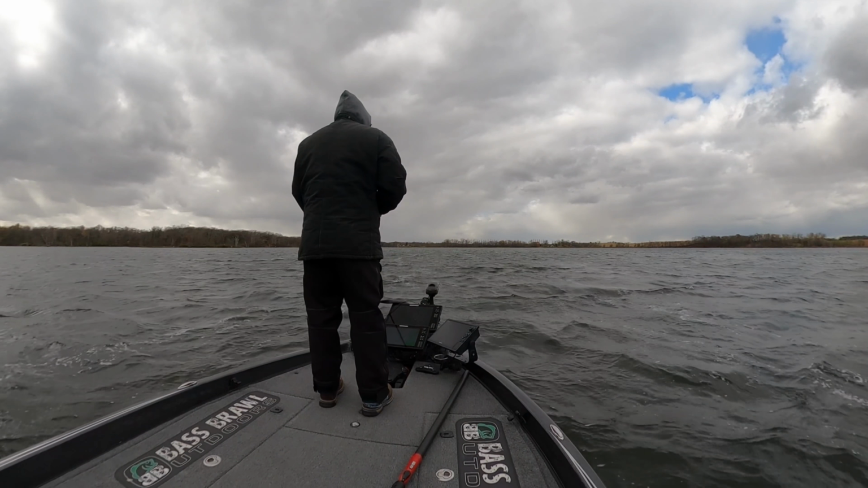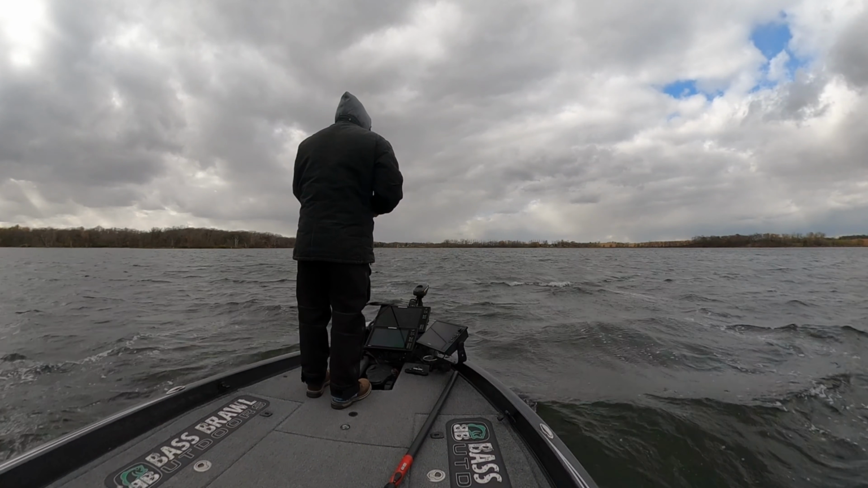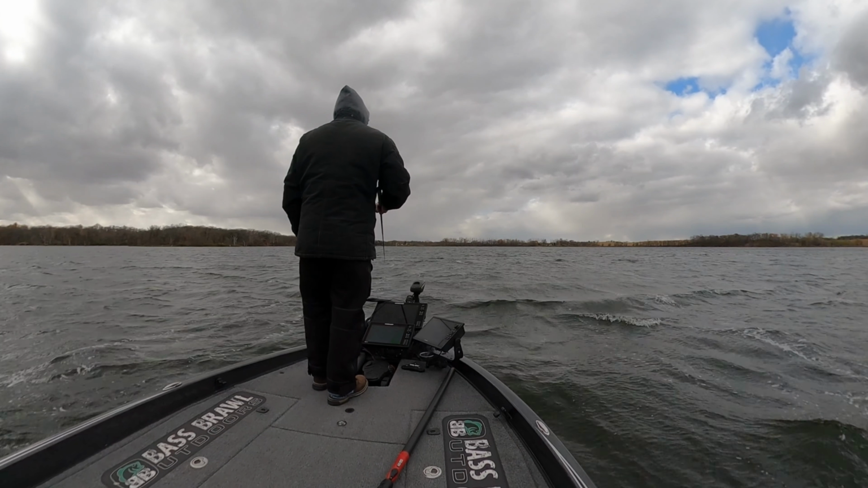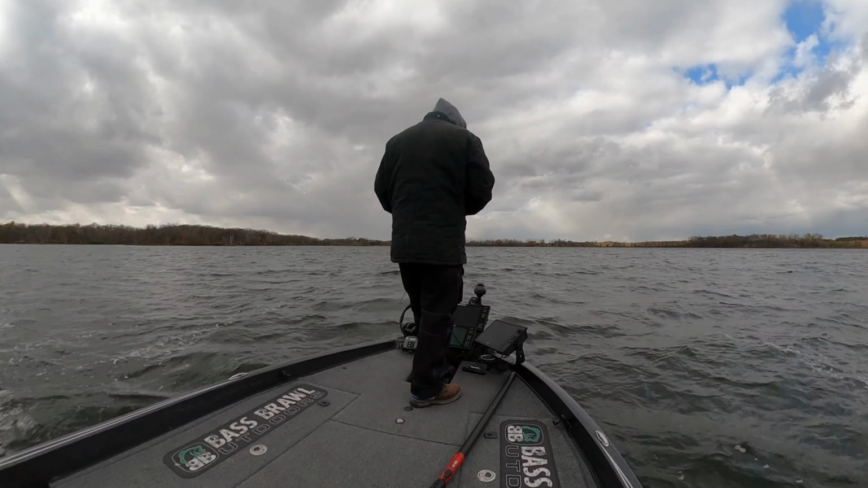When your hands are cold and you have a stiff, cold breeze right in your face for a long time, it is so beneficial when you can just stand on the front deck, look at your graph, and focus solely on working your lure back to the boat, not worrying about keeping your boat in the right spot.